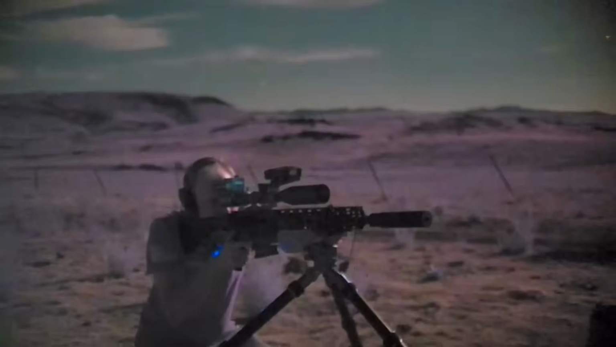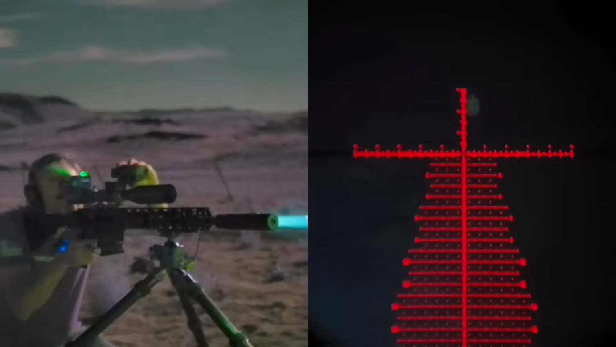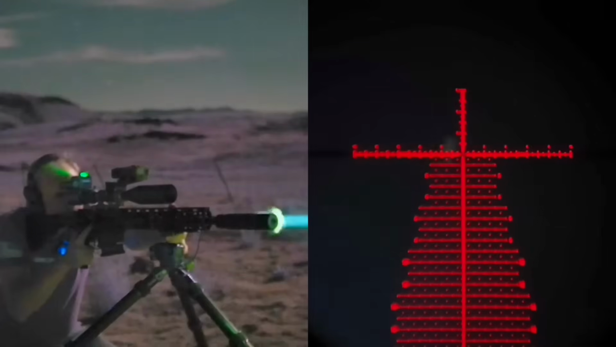So let me just go ahead and turn on the HOG. There it is. There's my target. Let me range it. Full-size IPSC at 412. So let's call in for up 2.4. It's dead calm out, so let's just go straight up.